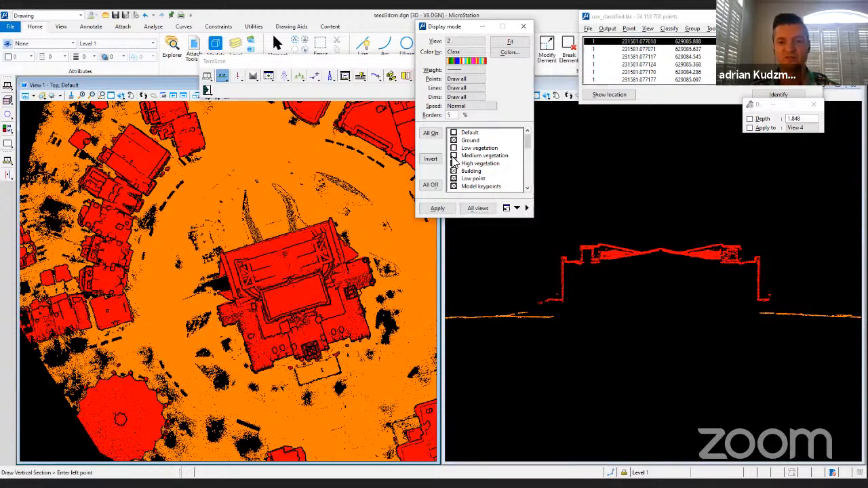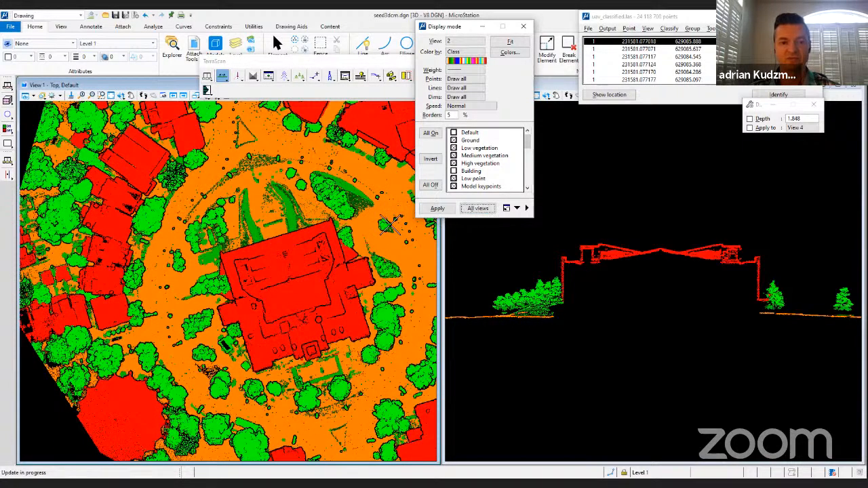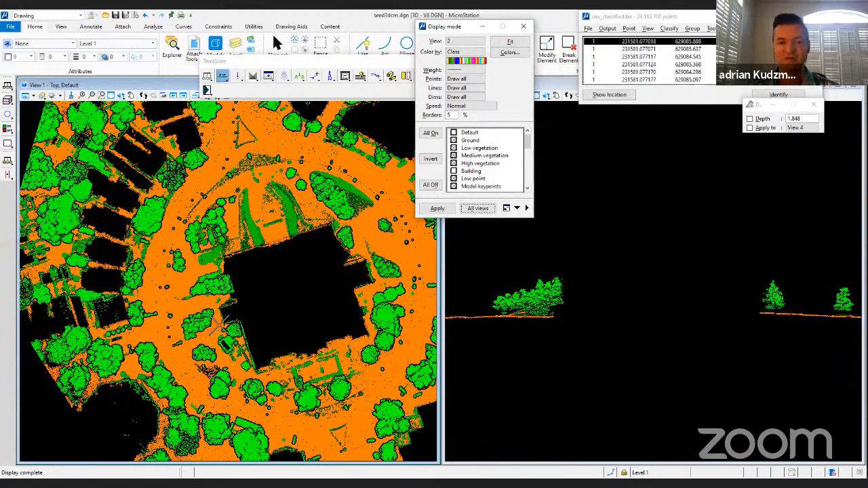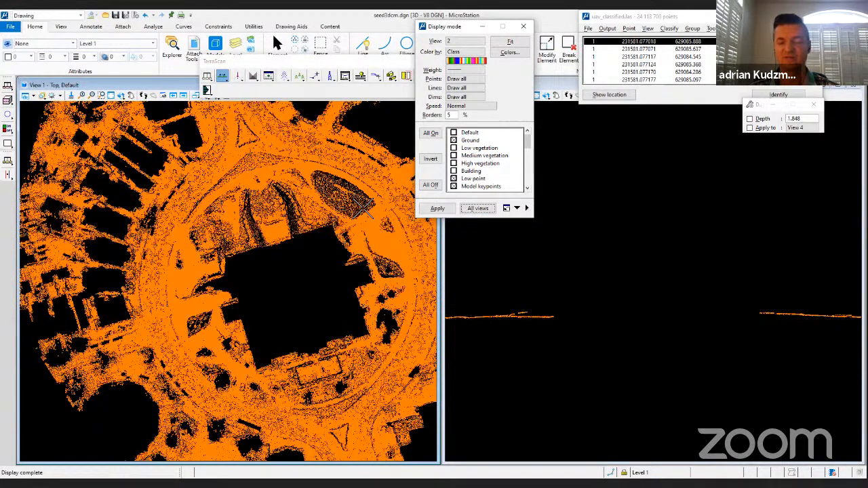Vice versa, if somebody is looking for just the vegetation and wants buildings removed, you have that option as well. You can do your analysis of that, and the last thing you can do is have the bare earth with all those features removed.